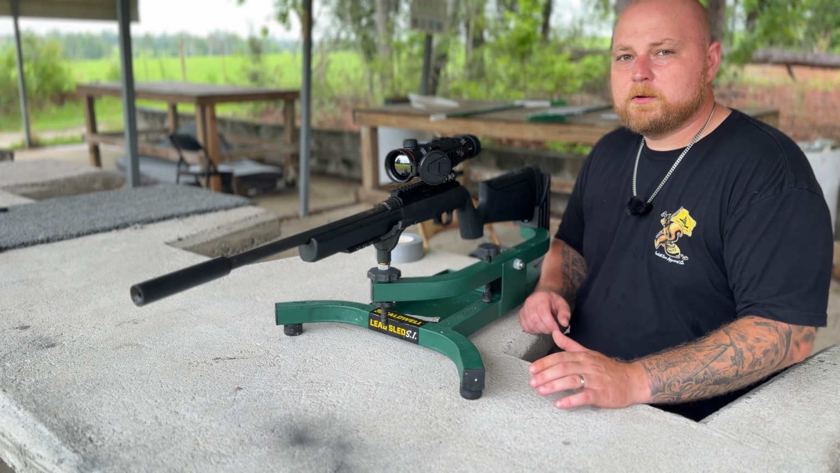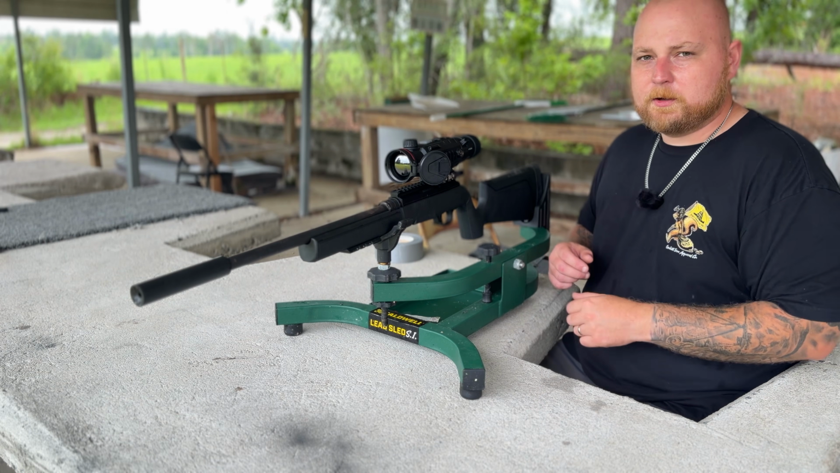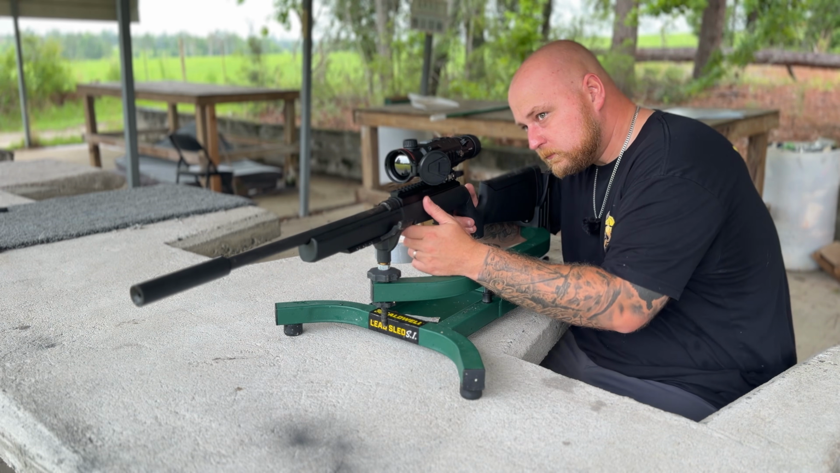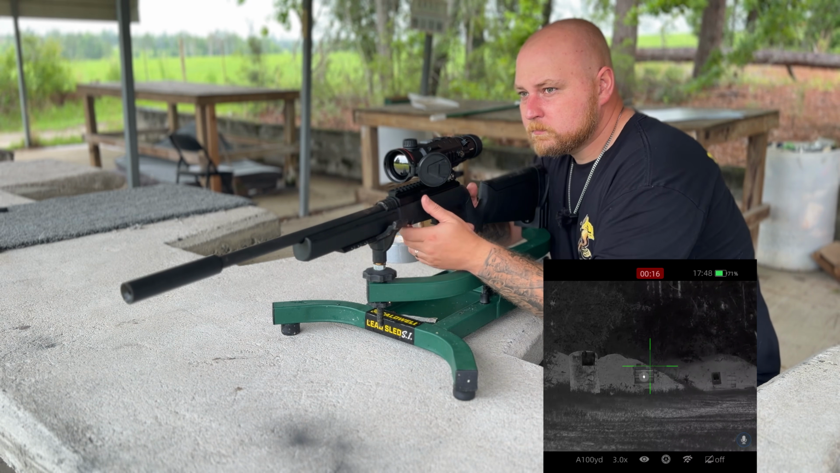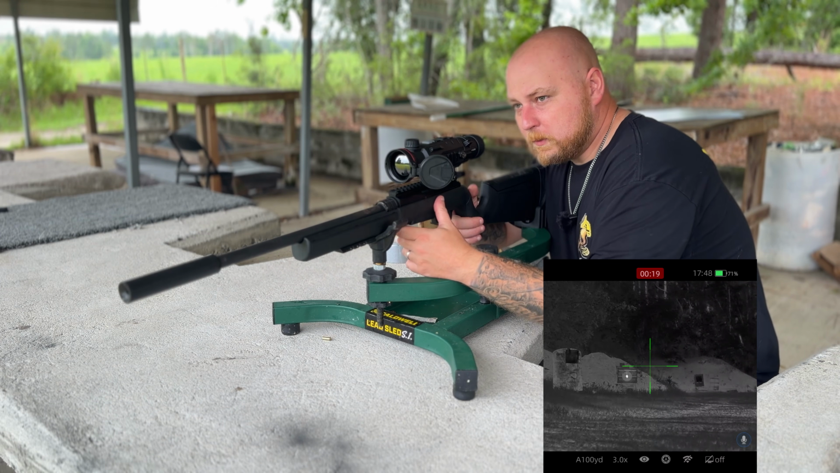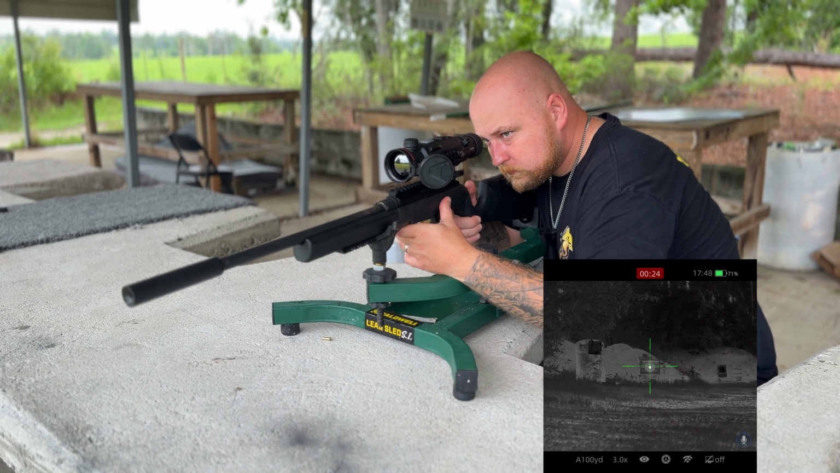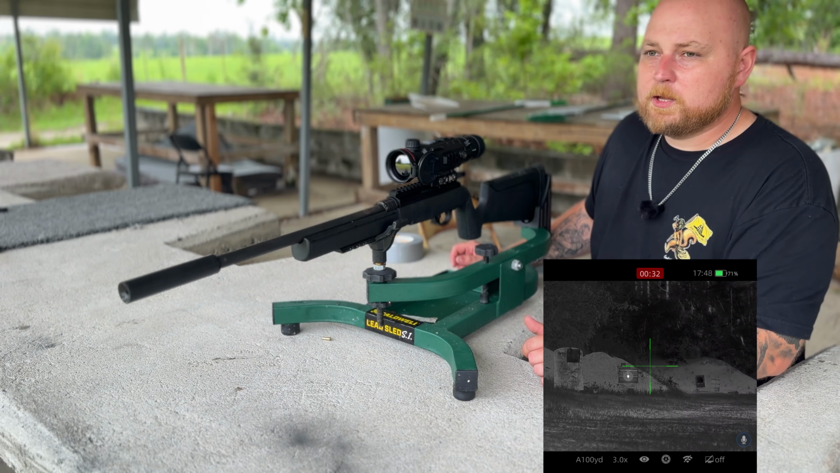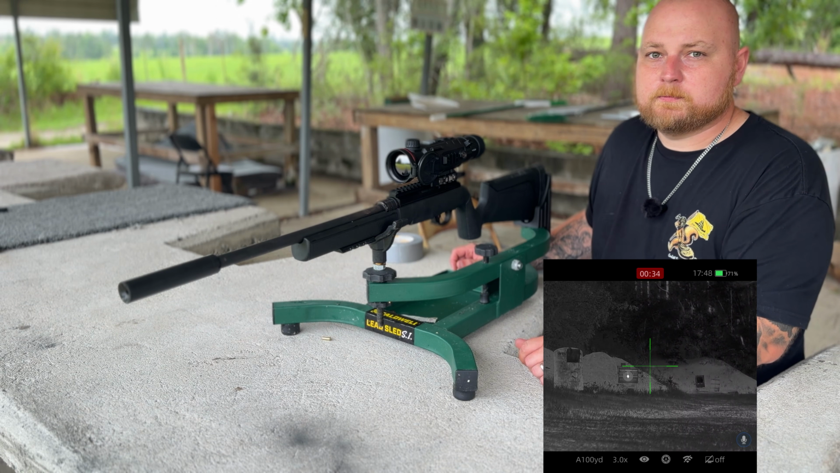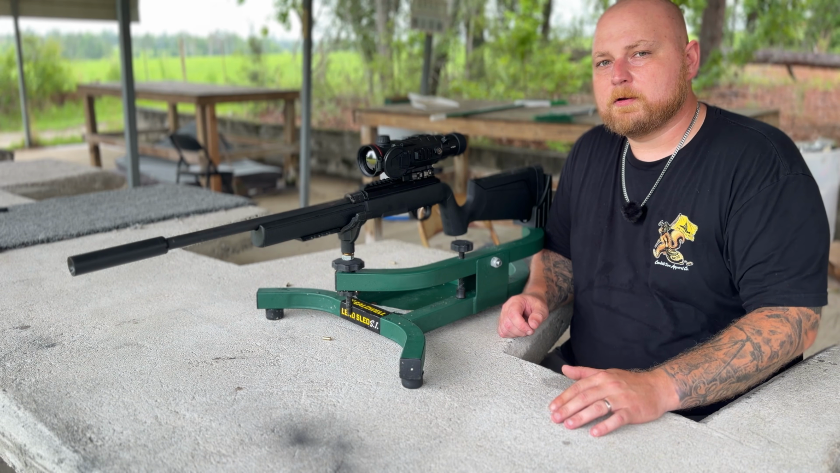All right, so the first thing we're going to do is take our first initial shot to see where we are on our target. So we're going to go ahead and do that now. I'm gonna send one more just to verify. All right, let's go check our point of impact and come back and adjust. All right, we've got our 22 long rifle zeroed at 50 yards.